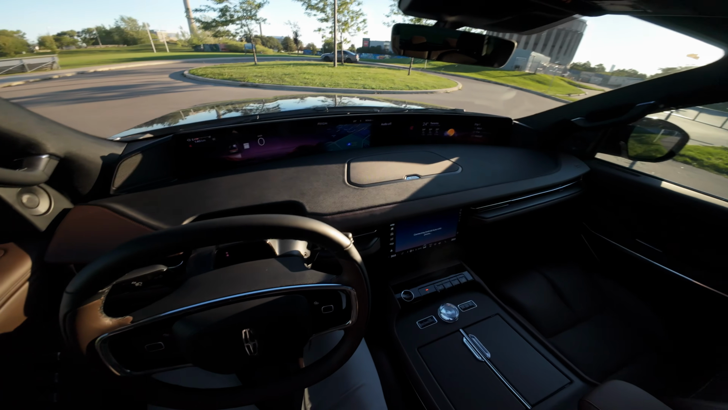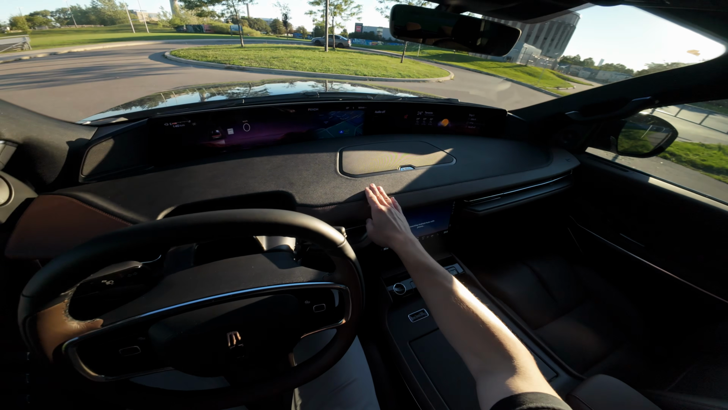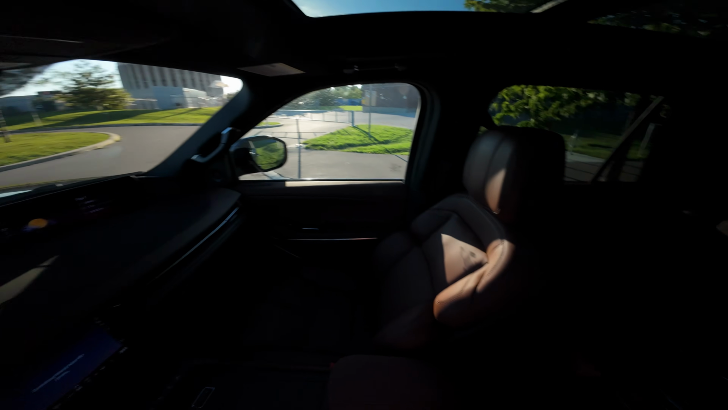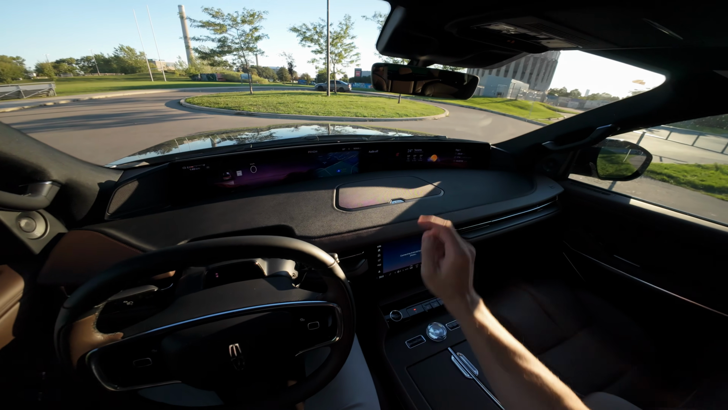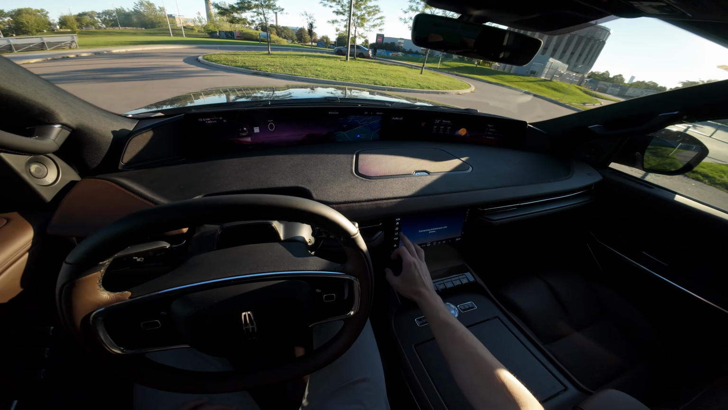This is the hot chocolate themed interior. So we got a lot of browns, some blacks. Looks quite nice, and obviously, well, it's a Navigator, you got plenty of room in the back for second and third row passengers. Main upgrade in here, 48-inch screen up top, controlled through this screen down here in the center.